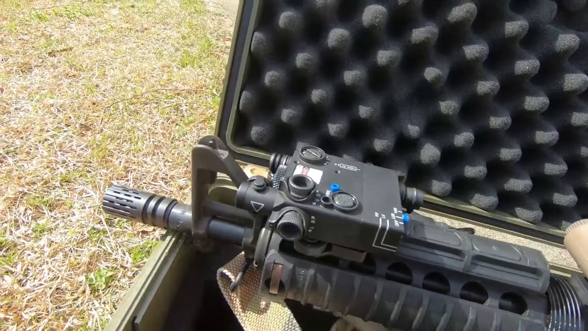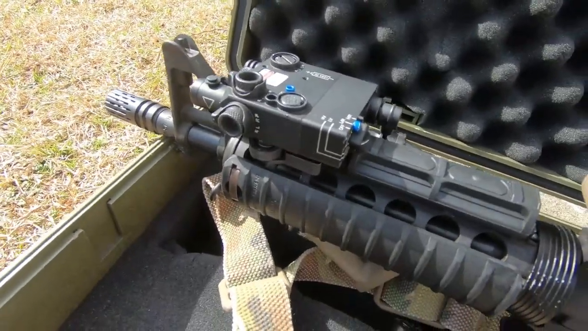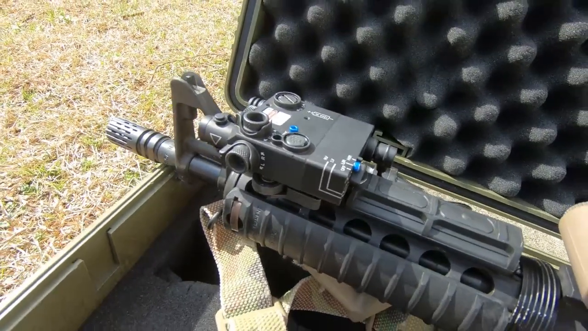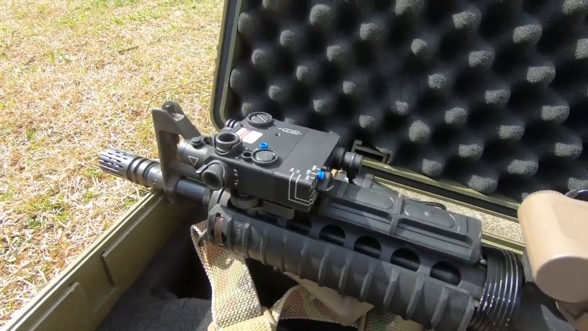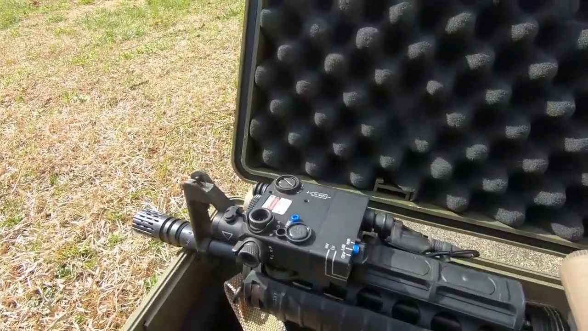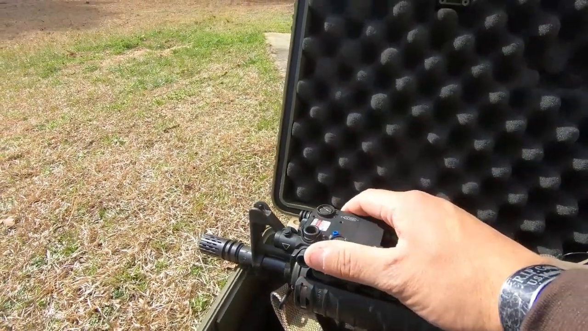These use the 123A batteries, and I have no problem finding them. They're on military bases. They're quite common. Not as common in the civilian world, so you can go on Amazon, find them. You can go online and buy them. I'm not really doing a review on the battery. The batteries work. They power it on, so it's good. So that's pretty much my general overview of the Steiner.